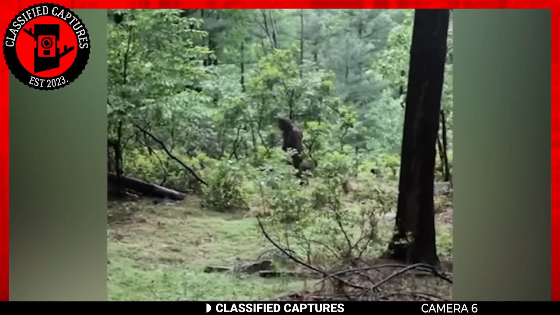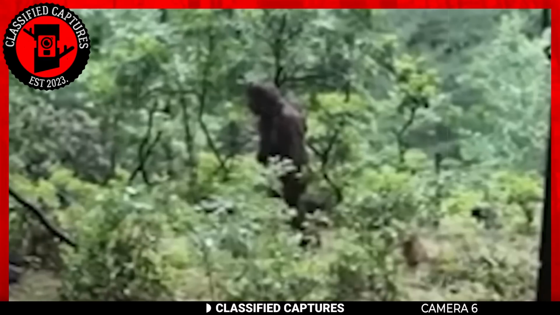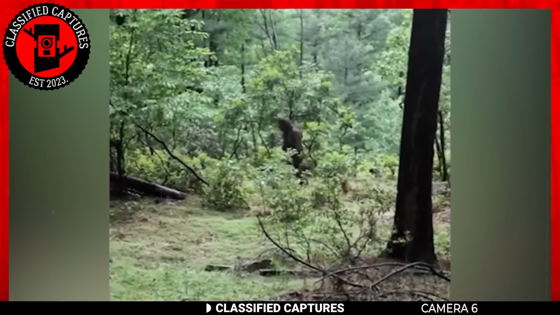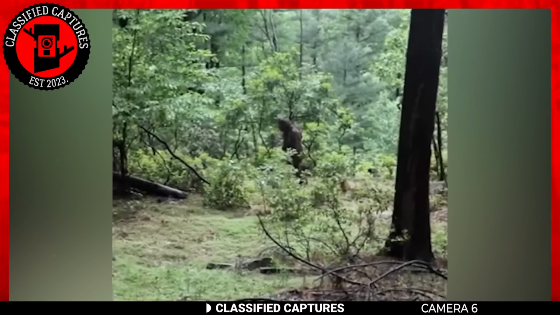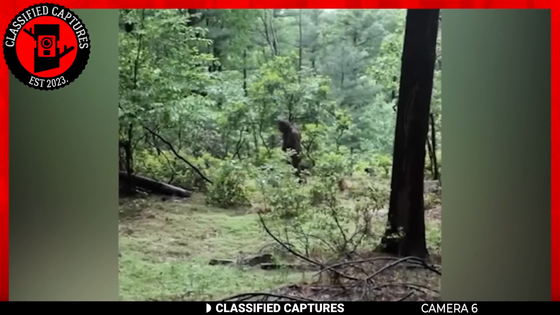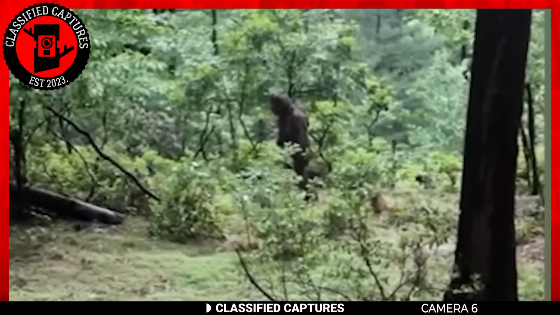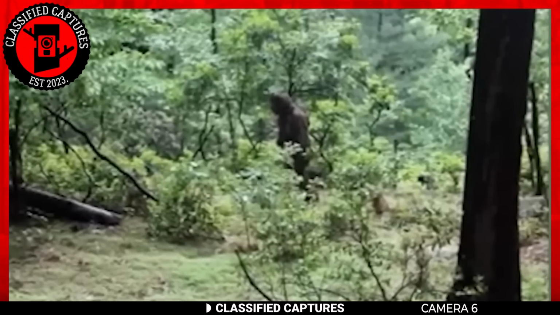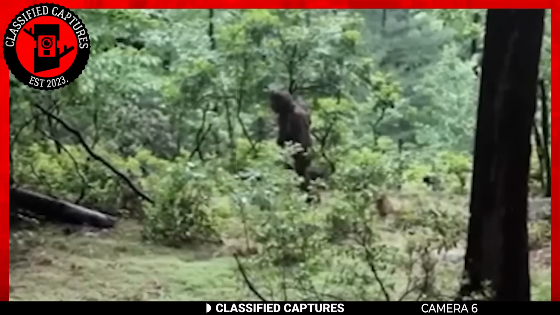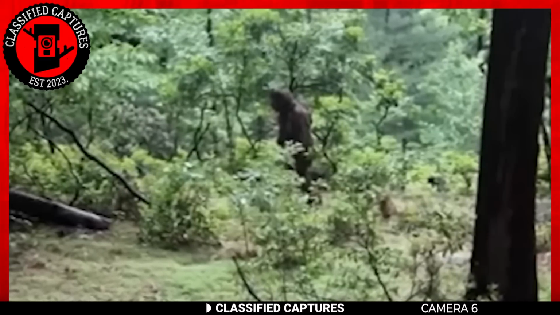And speaking of odd captures, take a look at this next one. Am I the only one who thinks that looks like a Bigfoot? Sure, it does look like an ape at first glance, but a closer look shows that despite its fur and ape-like body, it's actually standing and moving upright, something that apes aren't necessarily associated with. Only one creature, however, has long been associated with such features. Can you guess which? Yes, the cryptid, Bigfoot.